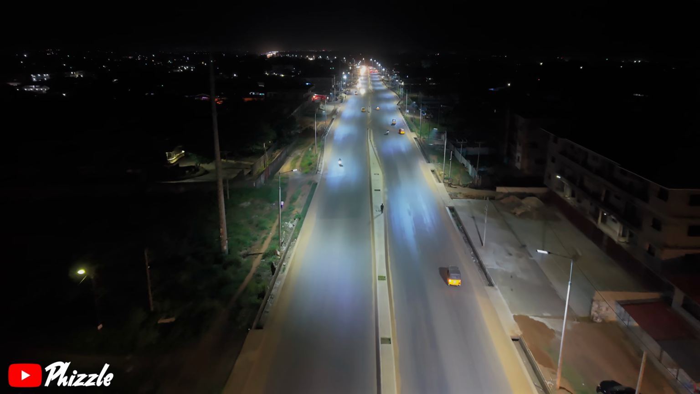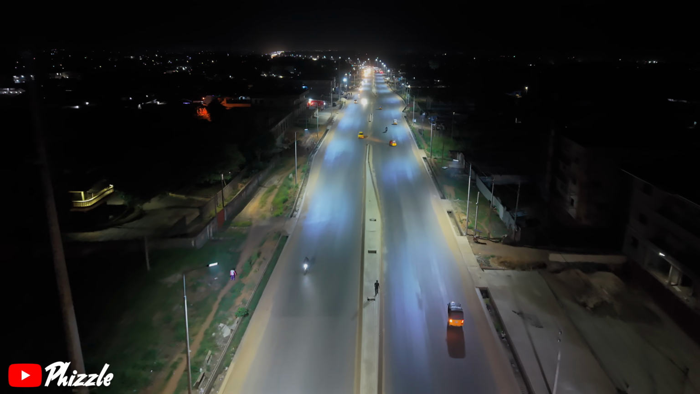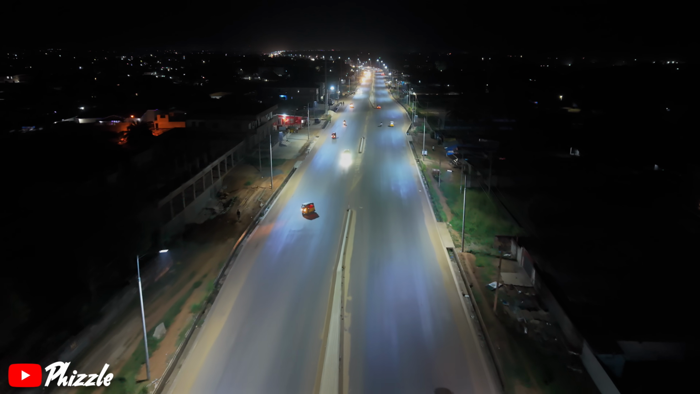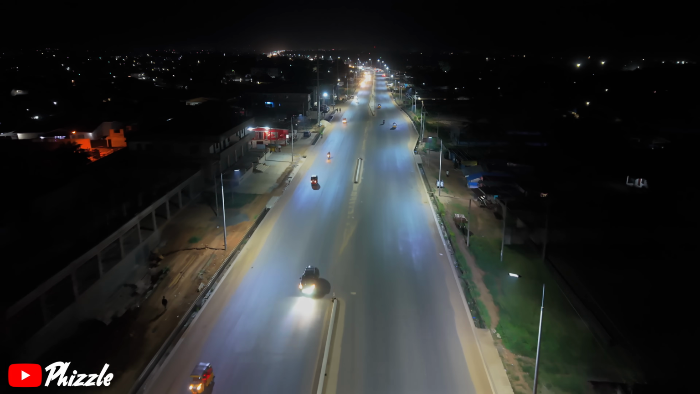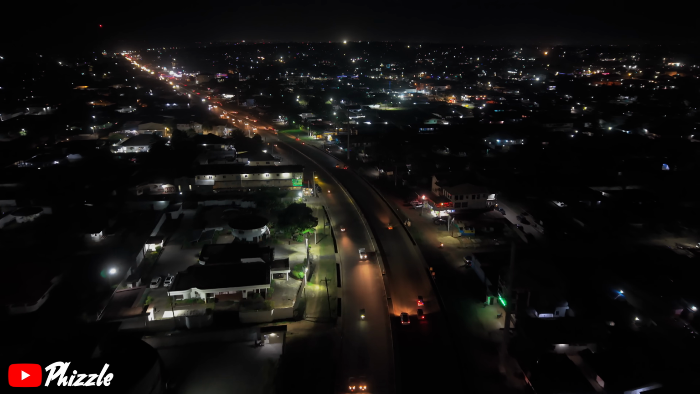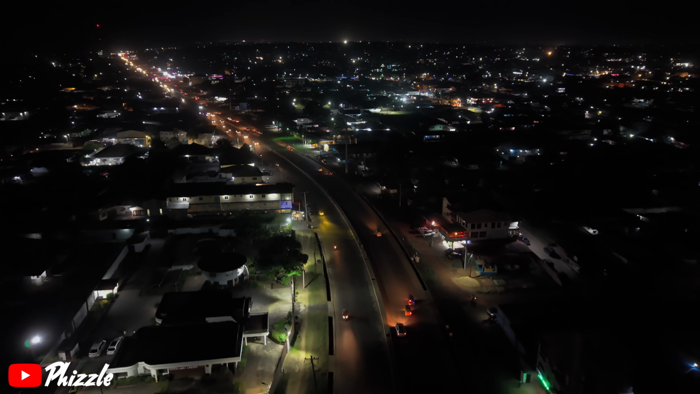Now, looking at the footage that you guys just saw, you would think that the whole highway is lit up and you have street light poles on each side going straight to the airport. But no, it's not the whole highway. There are some spaces in between. There are some places there that are still dark. But the thing is, at least, bro, there's hope that it might be done soon.